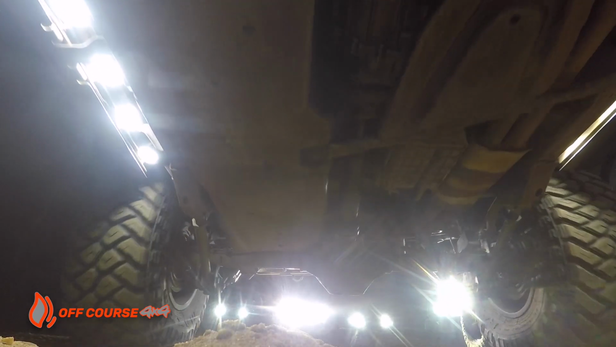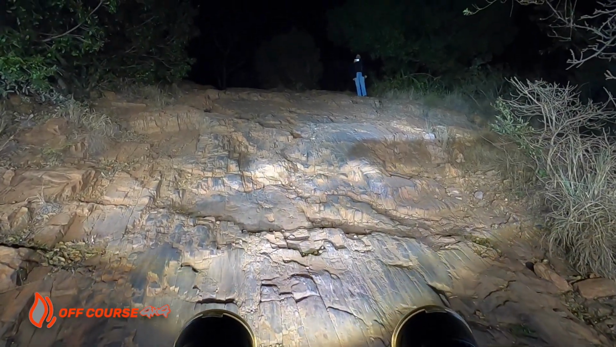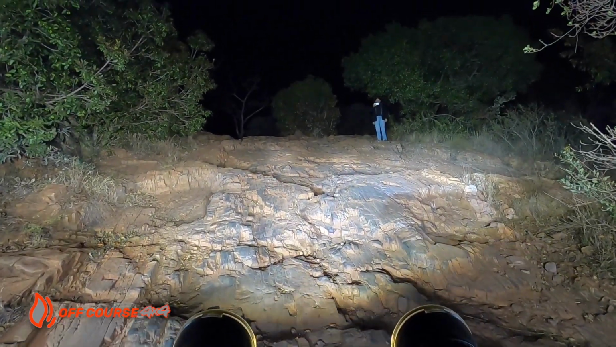We reach Gertse Klip. Gertse Klip is a steep rock face and one of the Wildt 4x4's signature obstacles.